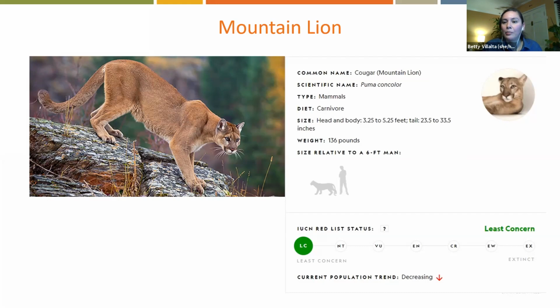They are mostly active at dusk and dawn, and generally they are trying to avoid humans. The typical lifespan for a mountain lion can be anywhere from 8 to 13 years. Ten years old is considered an old mountain lion.